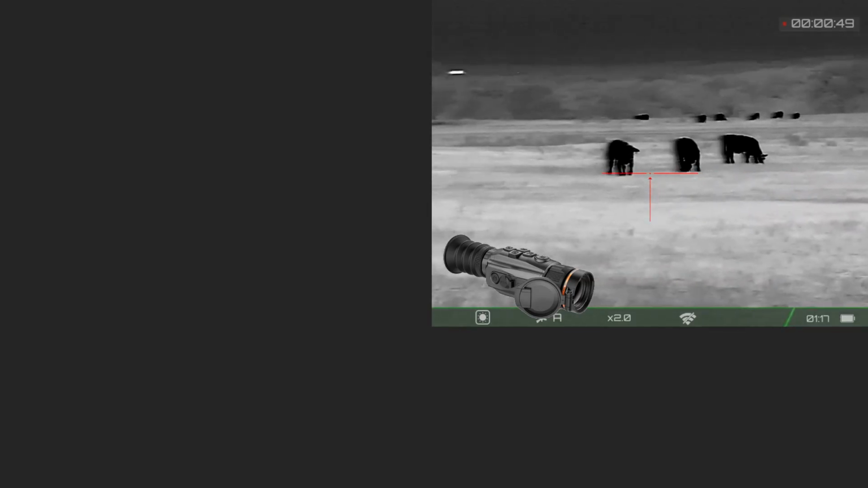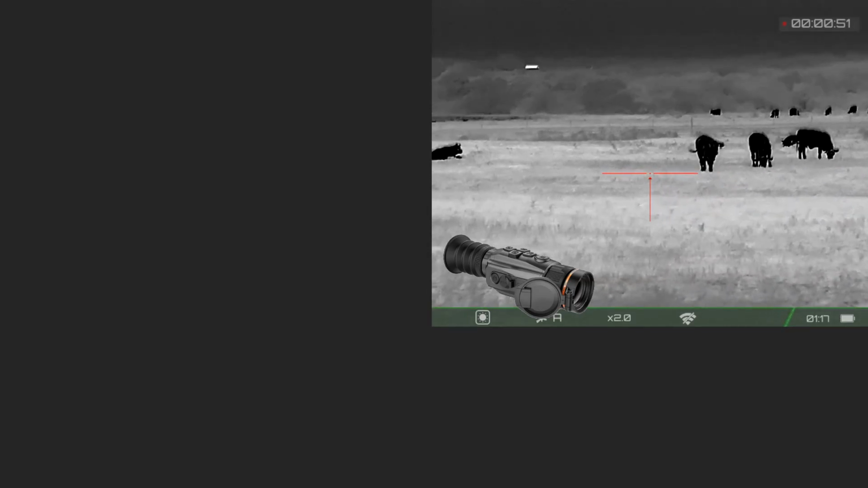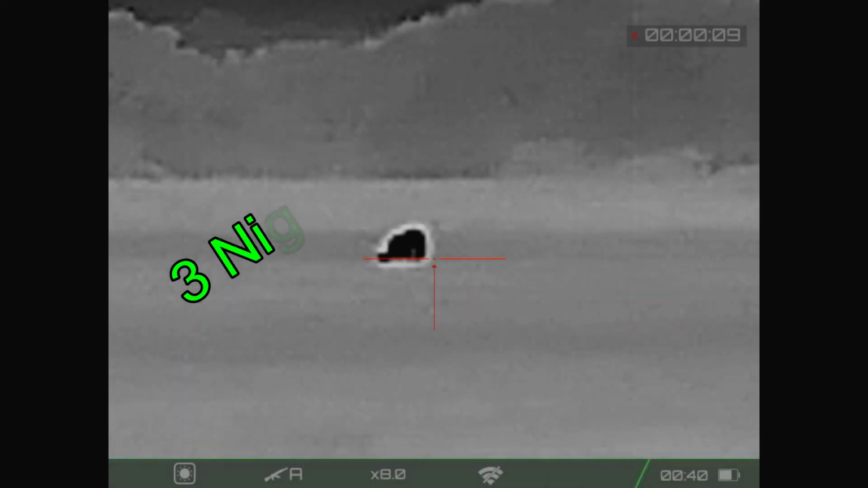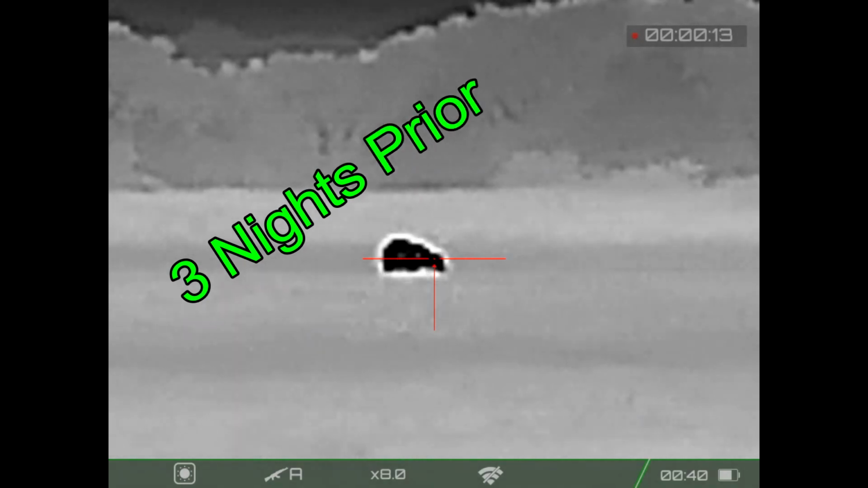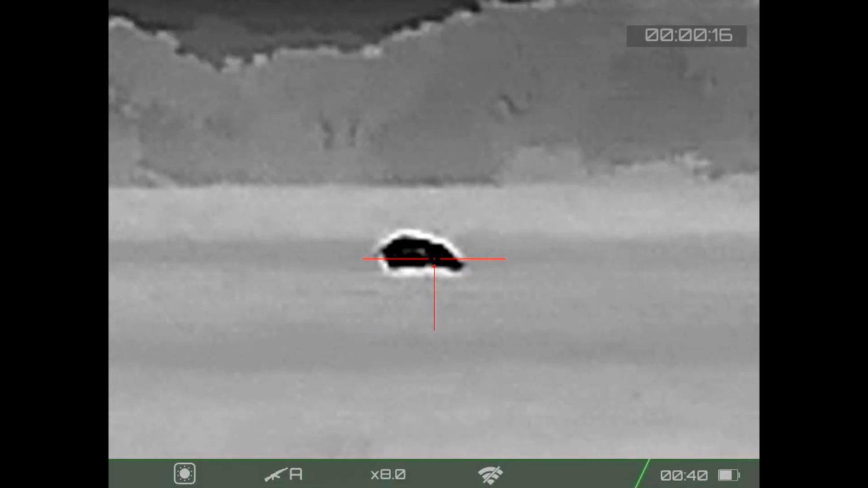Now I believe, and of course there's no way to be sure, this is the hog that was a partner to the hog that I shot on the next door property just 3 nights prior. As you may recall, I had this nice big hog out in the field.